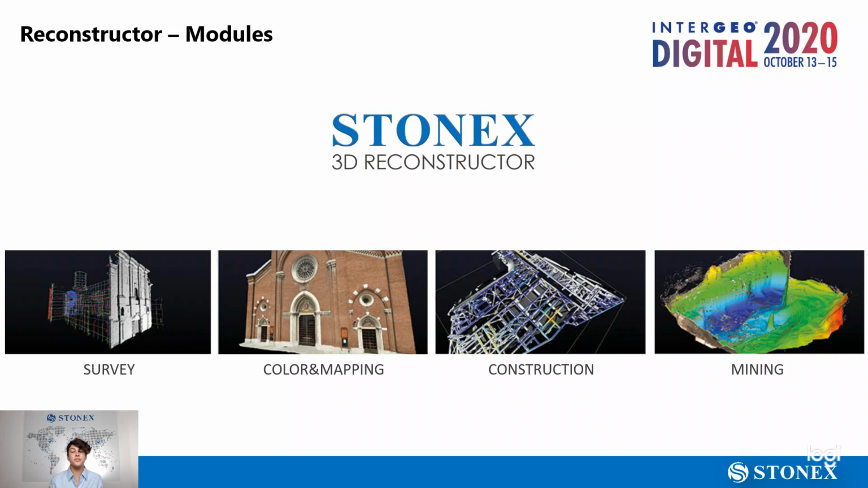It has 4 different modules that can expand the set of tools that you can use on the software. Survey is a basic module, and it has all the cloud management tools in it. You can register the point clouds, edit them, and of course export the point cloud in many formats, from the common E57 to, for example, the LAS or PTX.